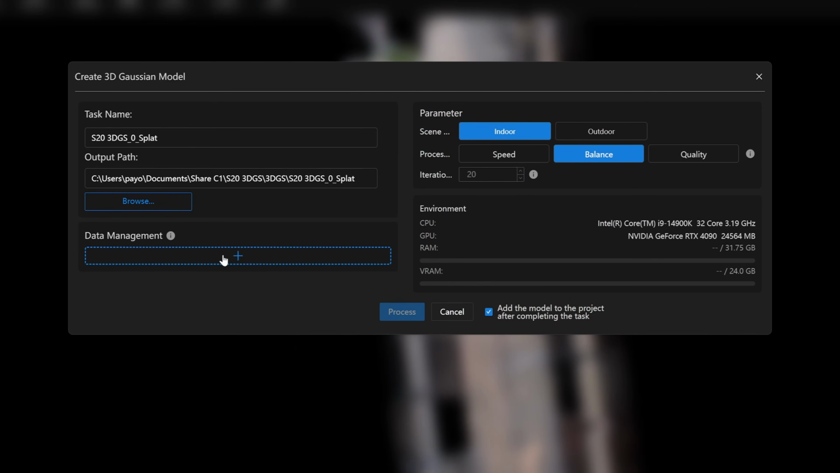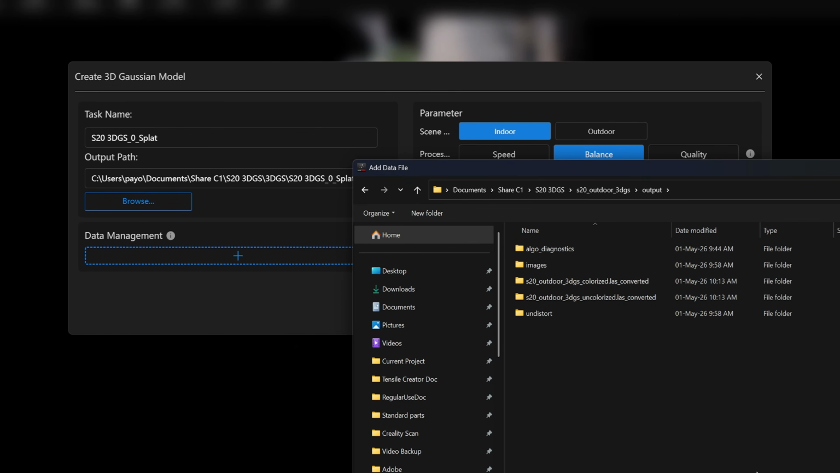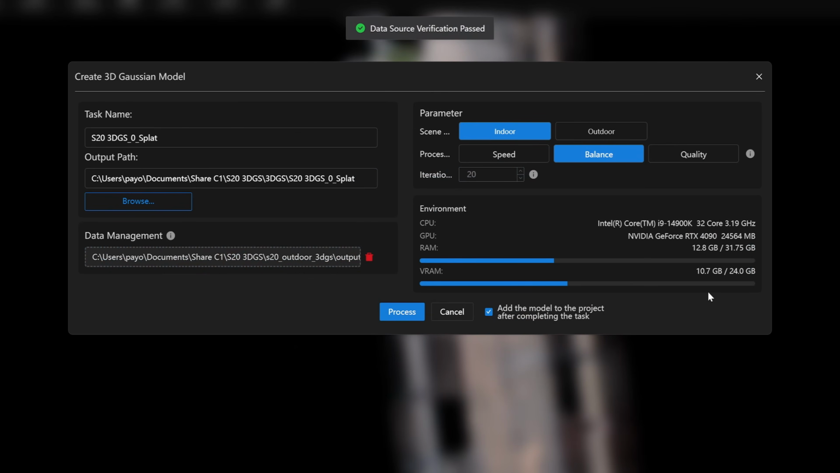Next, click on Data Management. The software will prompt you to locate the undistorted photo folder, which is stored inside the output directory. Here you will find the parameters for indoor or outdoor settings, along with the processing quality options. I will select balance mode, and for iteration, I will leave it at the default value.